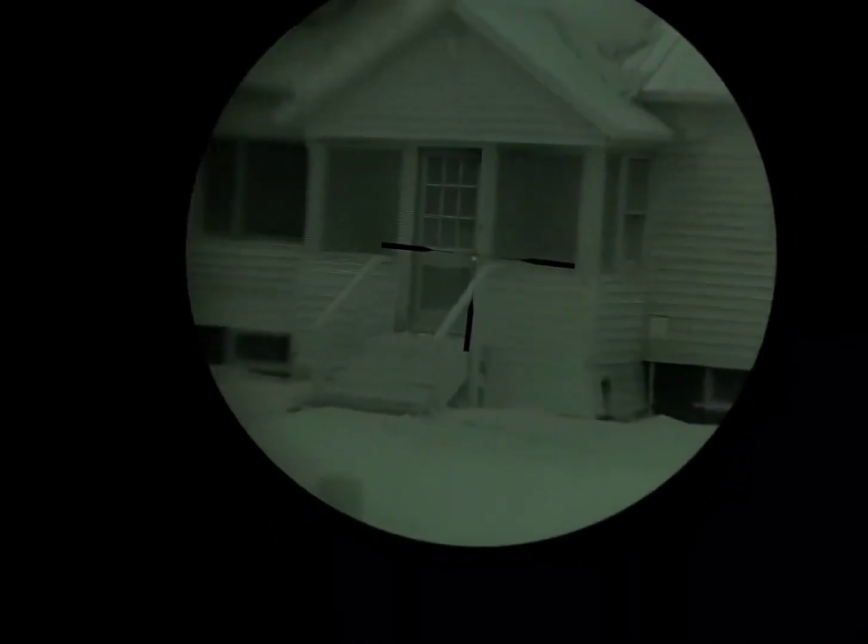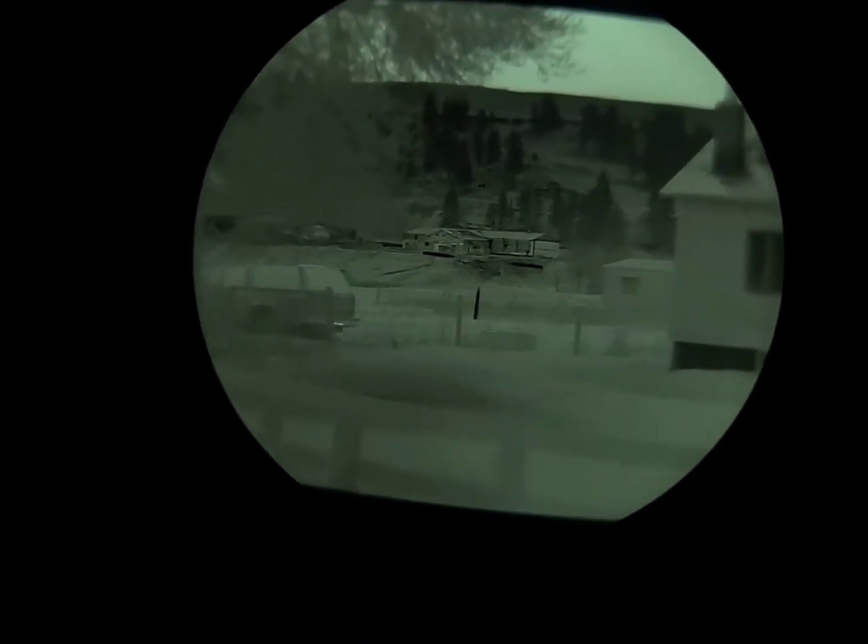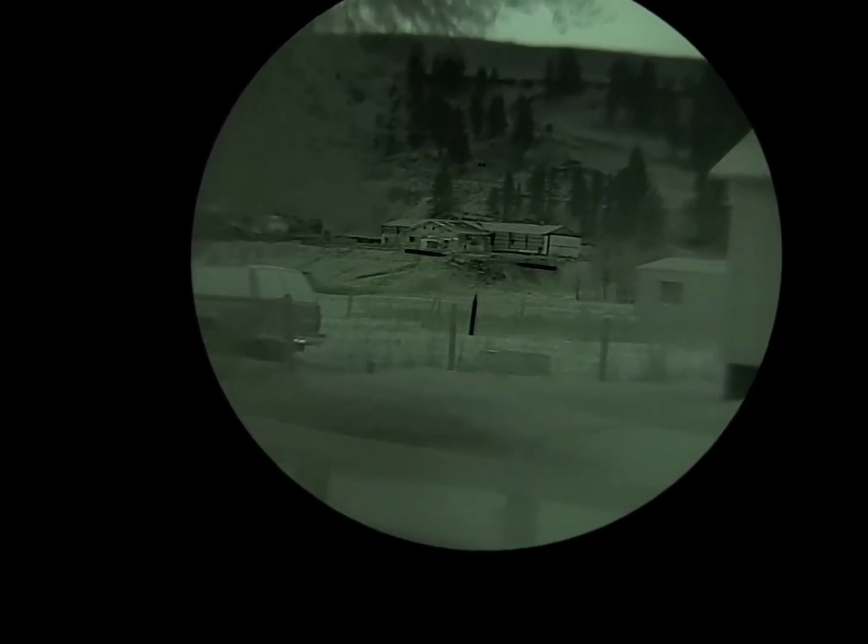Zoom into the door. And you can see you have much less back-end demagnification because this display starts to fill up the screen, or should I say your back-end eyepiece of your day optic at 1x. Right here you're about 1.25 times optical mag, looking at the distance.